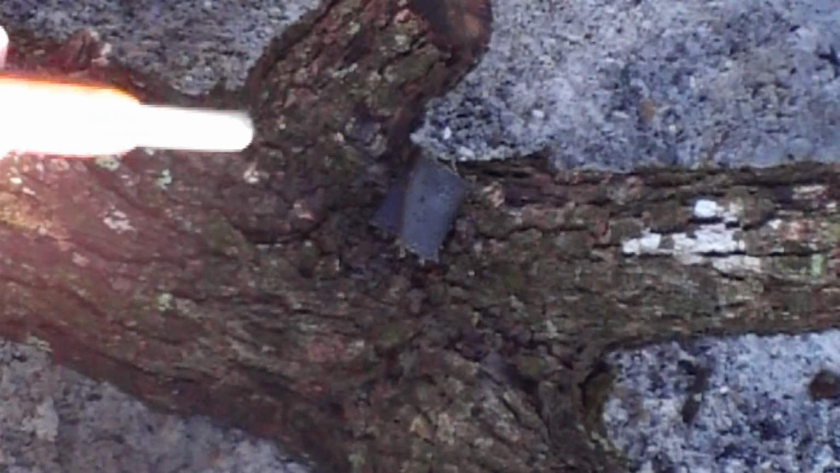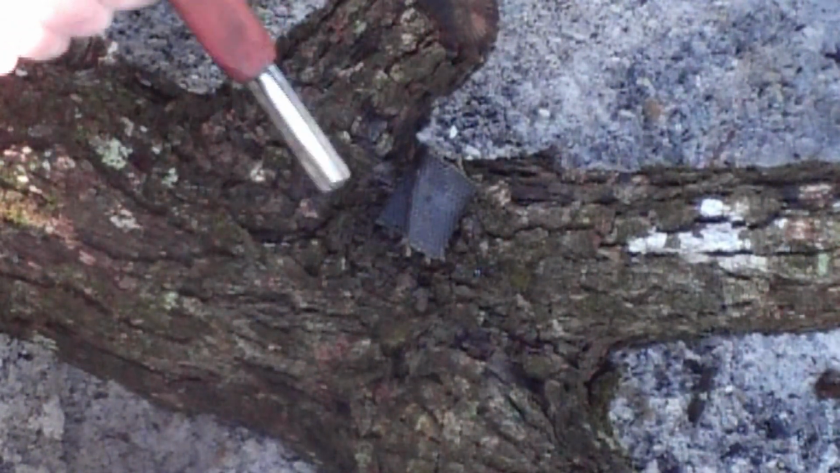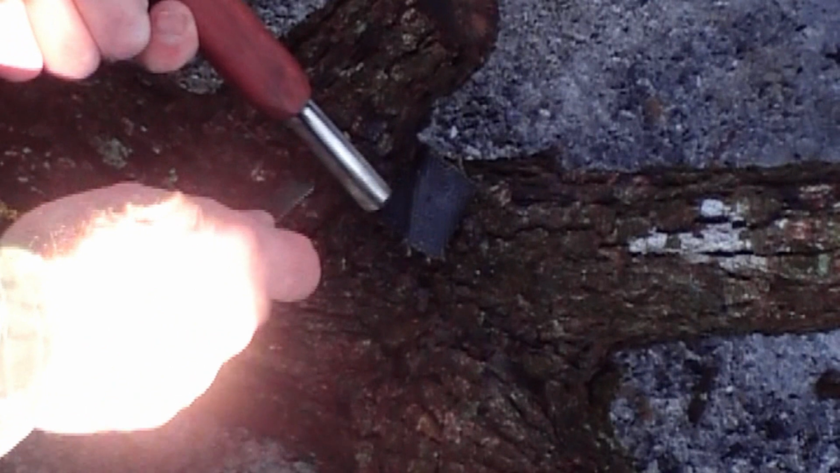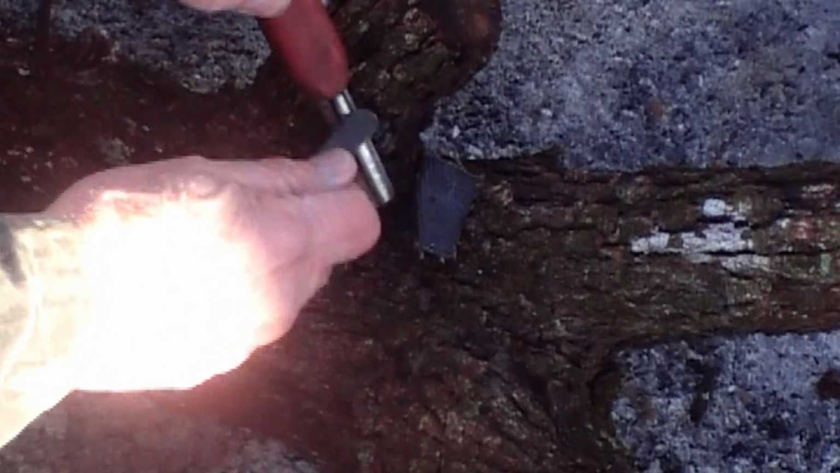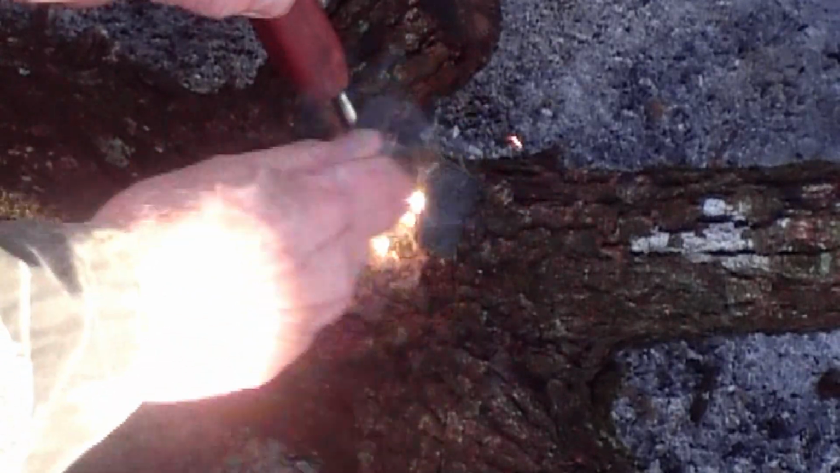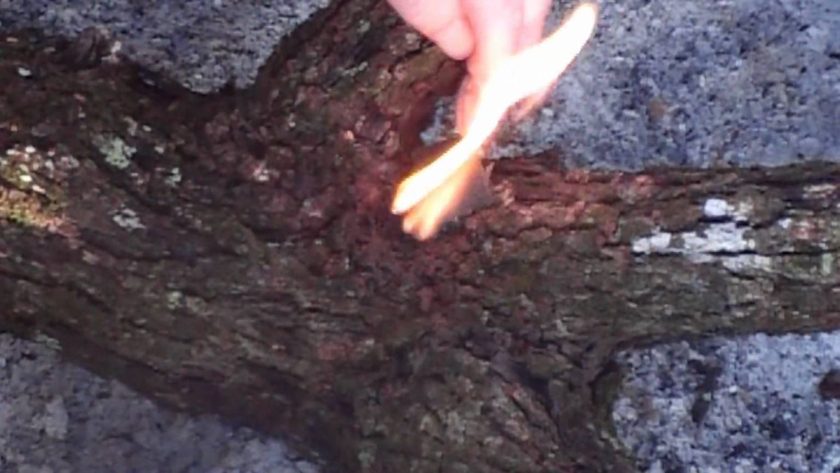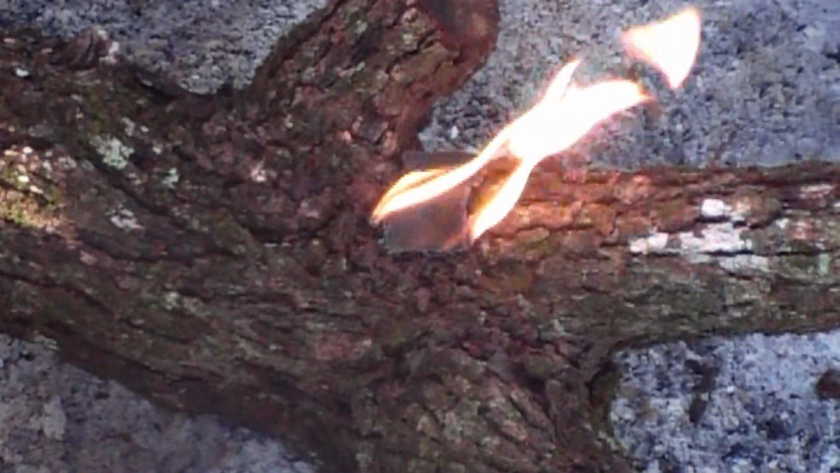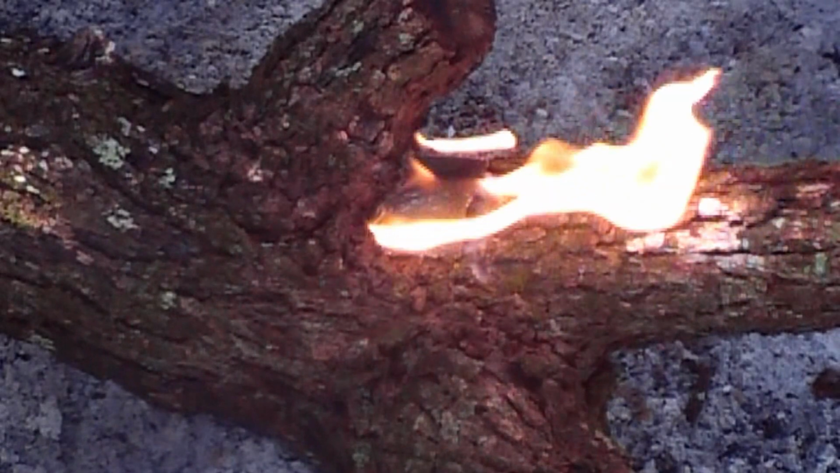Here's the flint and steel. The flint is actually right here. So we're going to really get going and create some spark here, and this will start our fire. Watch this. Look at that. Now that'll burn. That's that oilcloth right there. That'll burn for a good 5 minutes.